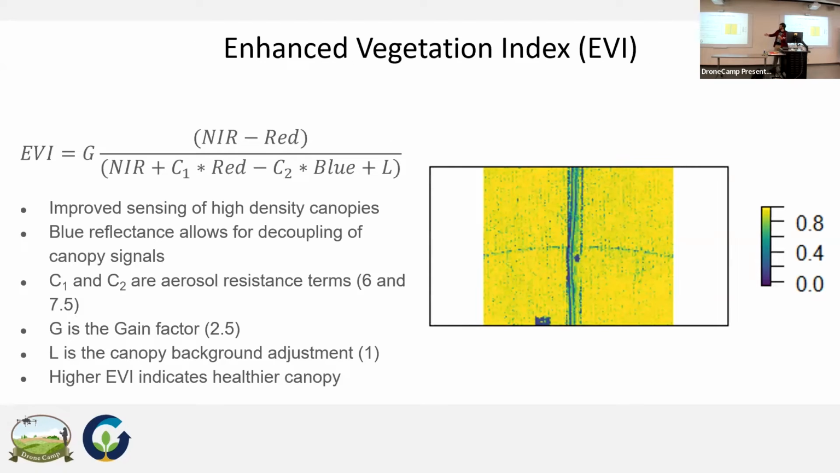Which is where we get into this next one, Enhanced Vegetation Index, or EVI. Does anybody use EVI? Just some people. I like EVI because it factors in a blue band, and this helps alleviate that saturation. There are a bunch of different coefficients in there that are derived from different biometeorological equations. But it's the same principle: the lower values are more stress, the higher values are less stress.